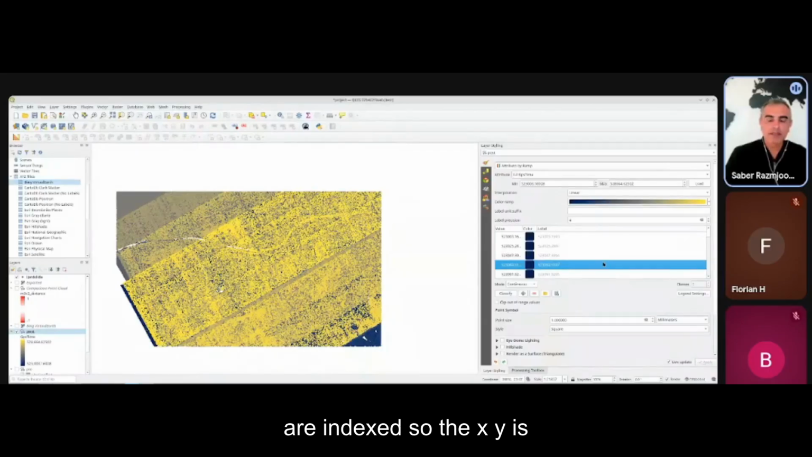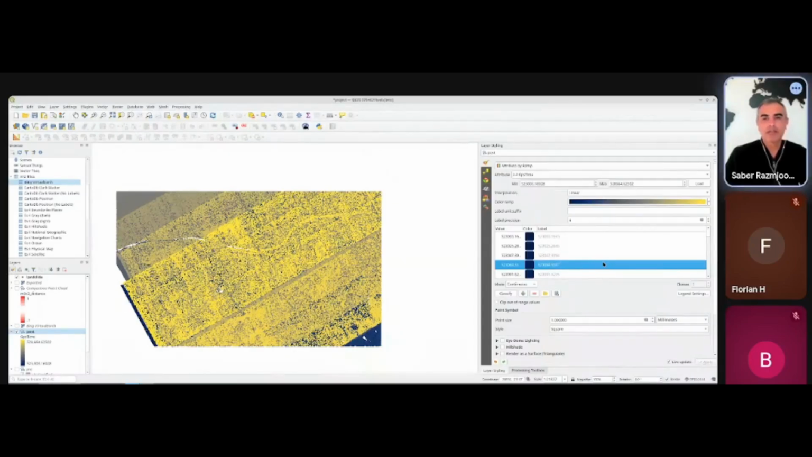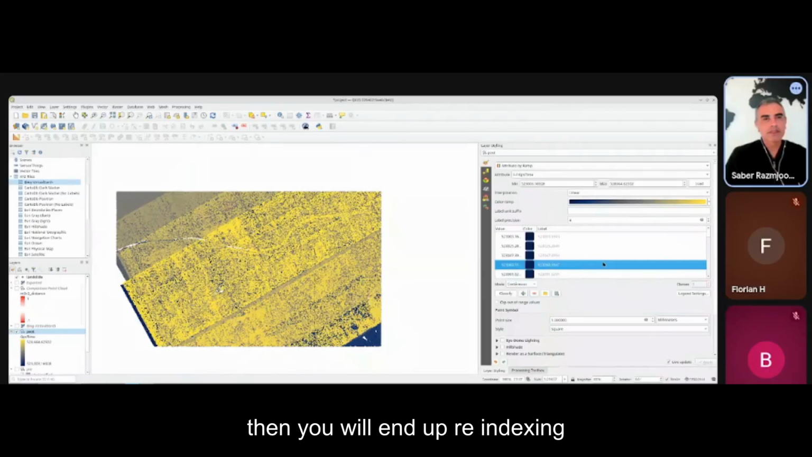So the X, Y, Z are kind of fixed, and Z, it's something we might do something about, but X and Y, it's very difficult, because if you have a large data COPC file and you edit move the points, then you will end up re-indexing the whole file.